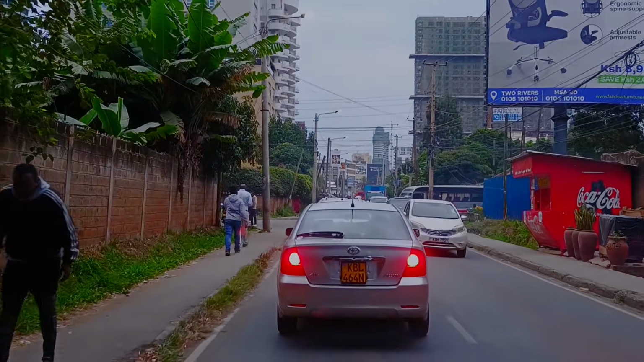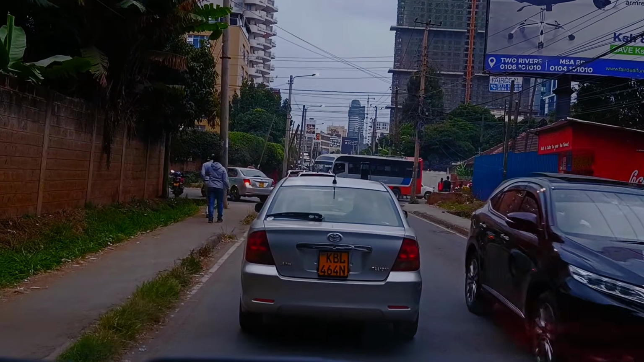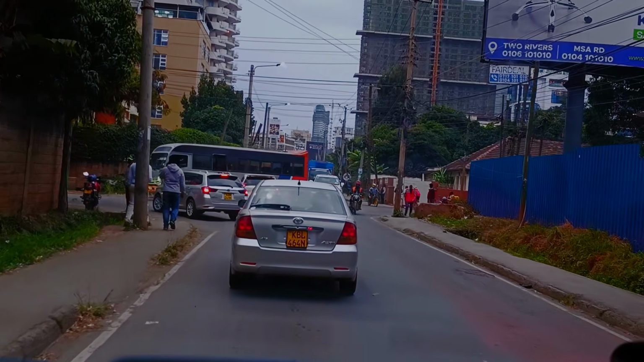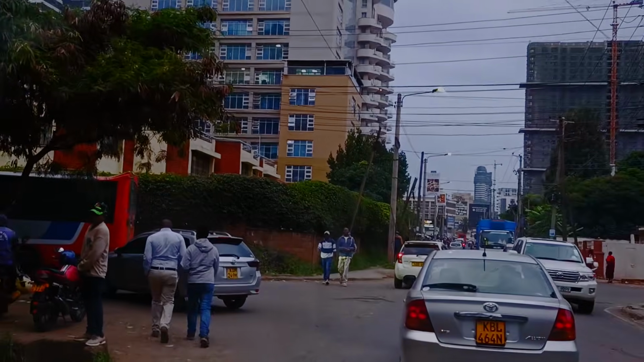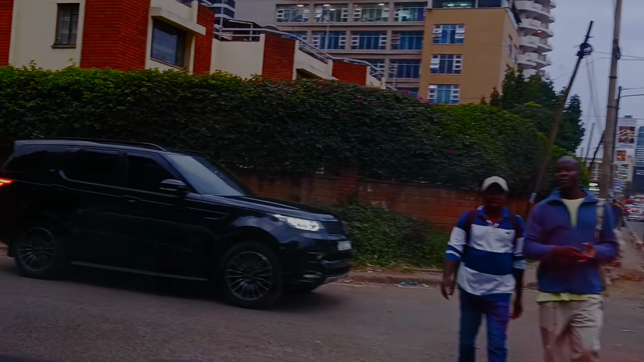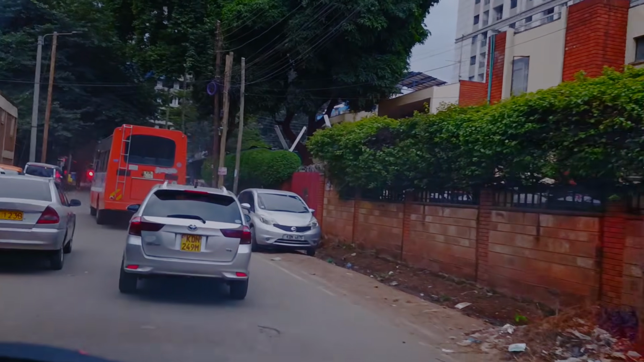and then we're gonna connect to Westlands Road and Ring Road as we drive through Westlands today, which is Monday at 7 p.m. And as you can see, Kenyans are very hardworking.